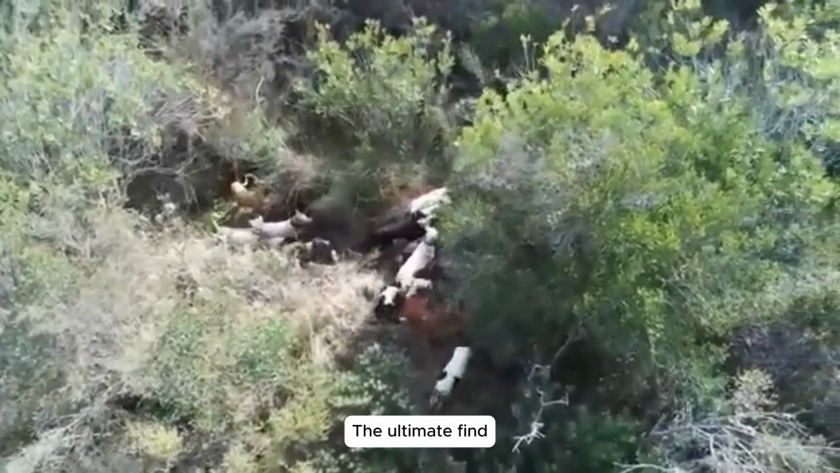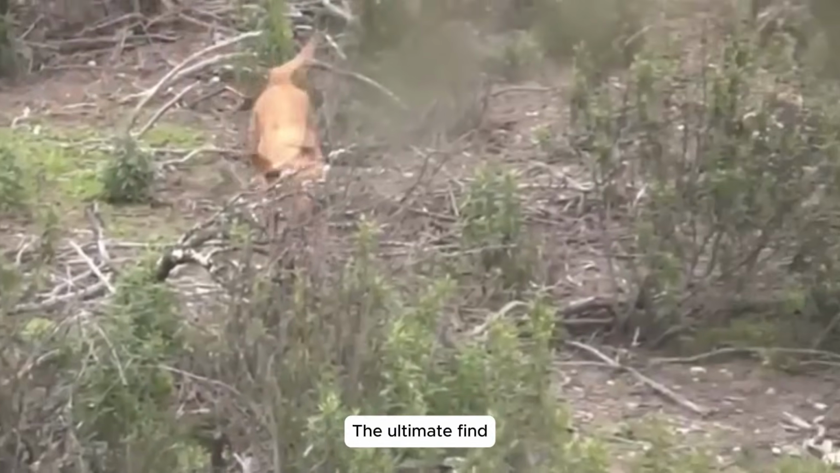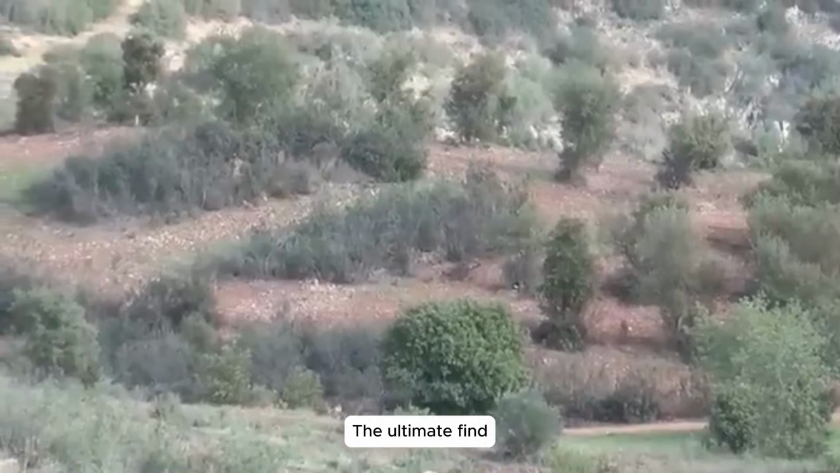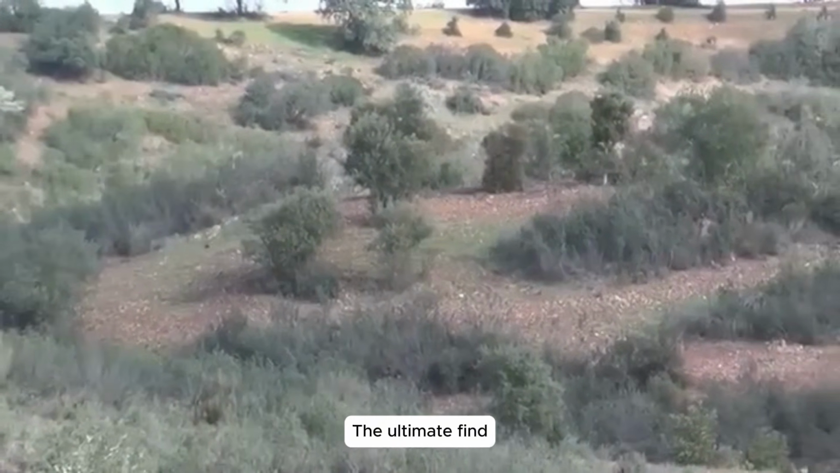Final encounter on the mountain. Descending the mountain, we encountered another boar. We swiftly moved to block its path. I fired as its head appeared, startling it into flight. The wound slowed it, and it soon collapsed, marking another victory in our relentless campaign to protect our lands.